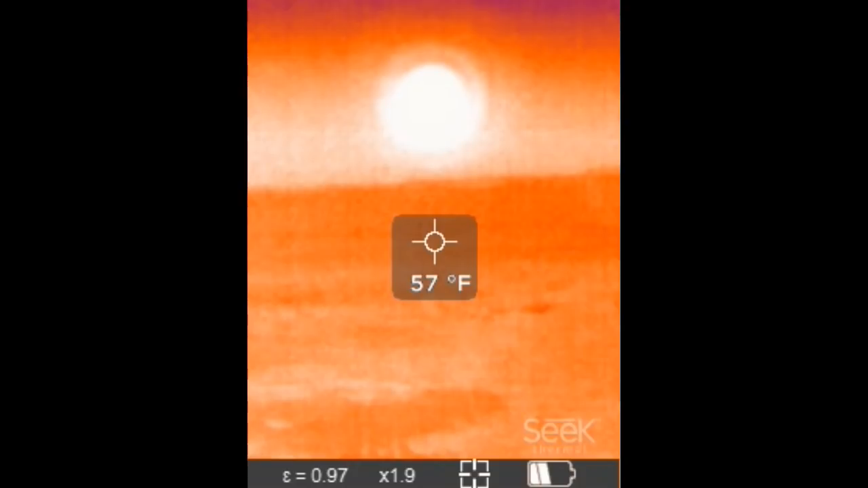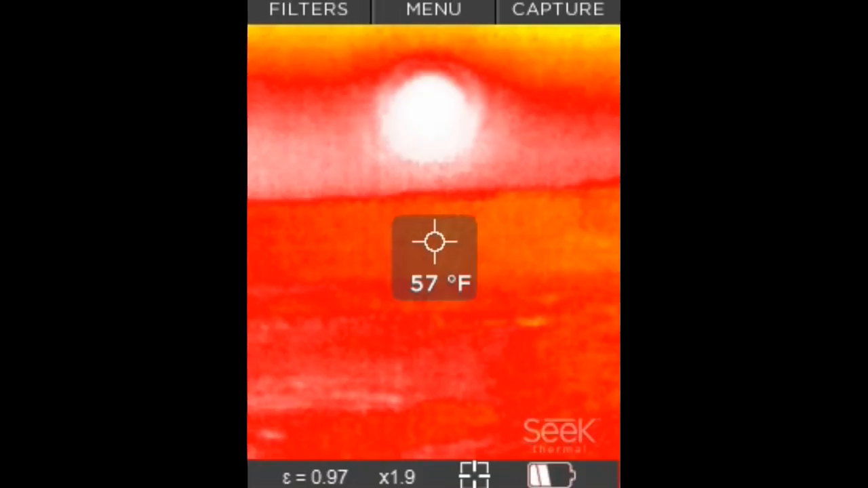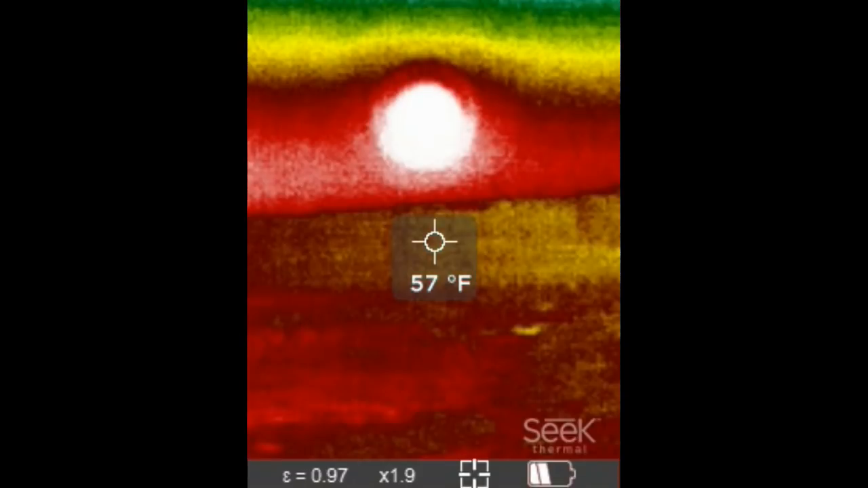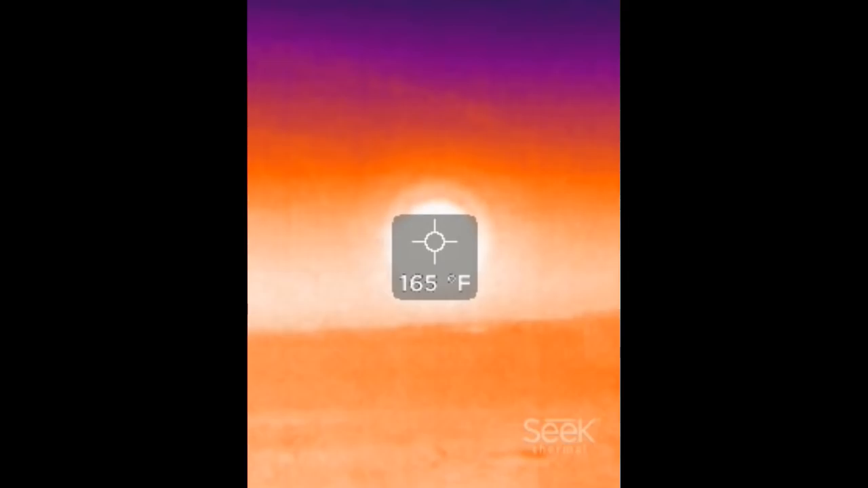You can see that I've zoomed in here, it's times 1.9 at the bottom. Really, all it should be doing is reflecting the sun back. We should not have this object around the outside. So what we're going to do is measure the temperature.